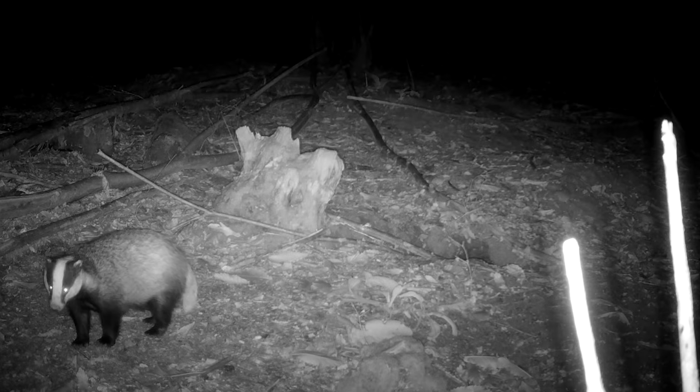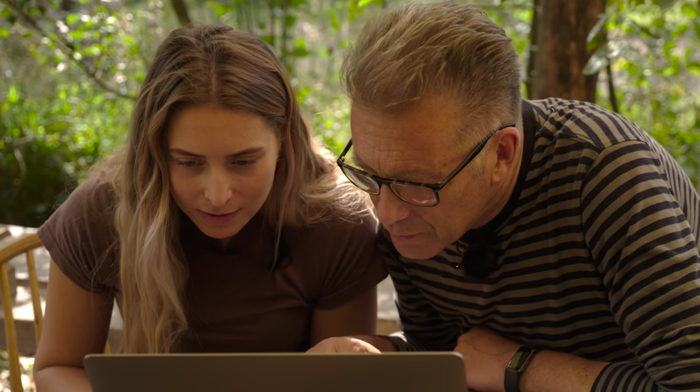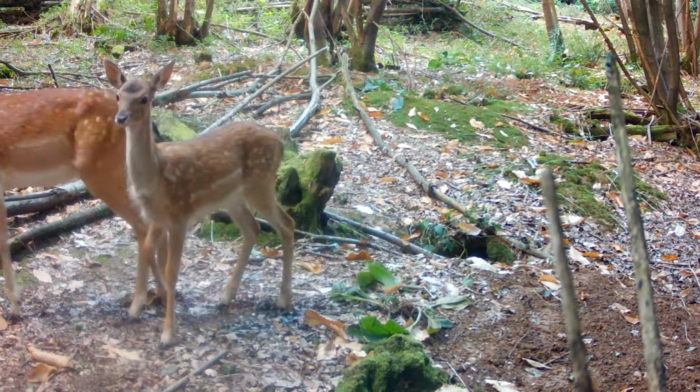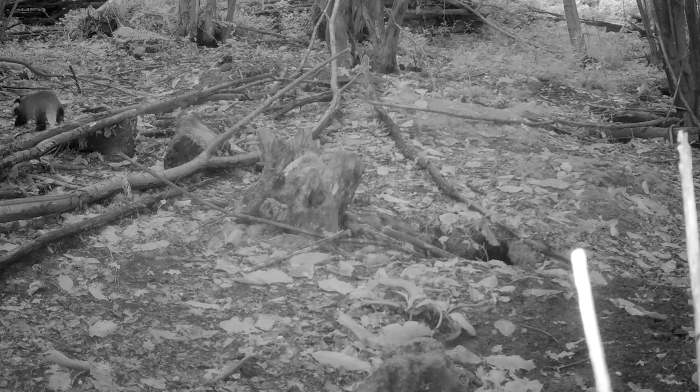Oh, there's another one close here. Another badger. Daytime. I wonder what's triggered it in the daytime. Sometimes it's worth just clicking on the... Oh! Deer bombing through. Oh, that's nice. Look, badger in half light. Oh, wow. That's nice, isn't it? Same female badger by the looks of it, though. I think she's just visiting this. Okay. I don't think this is her main set.